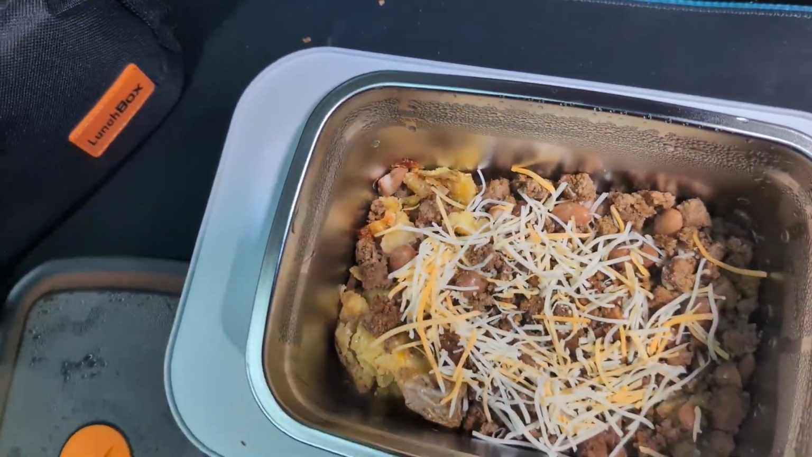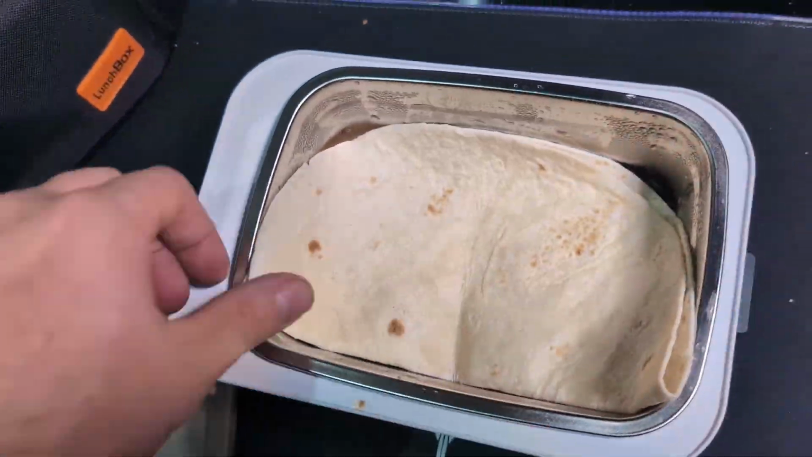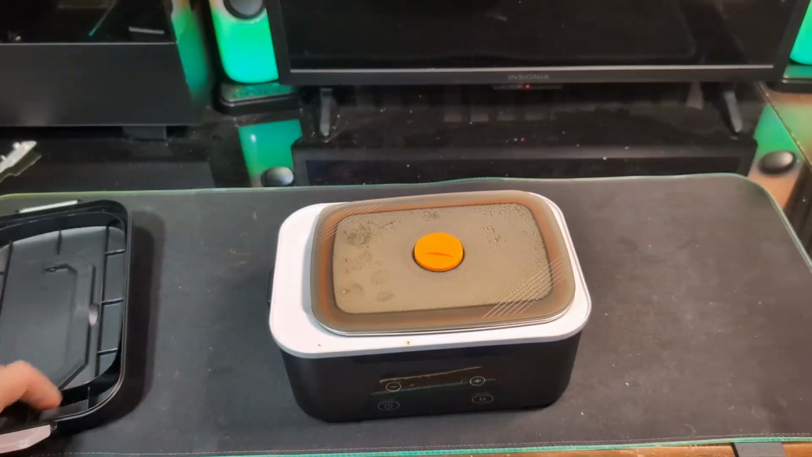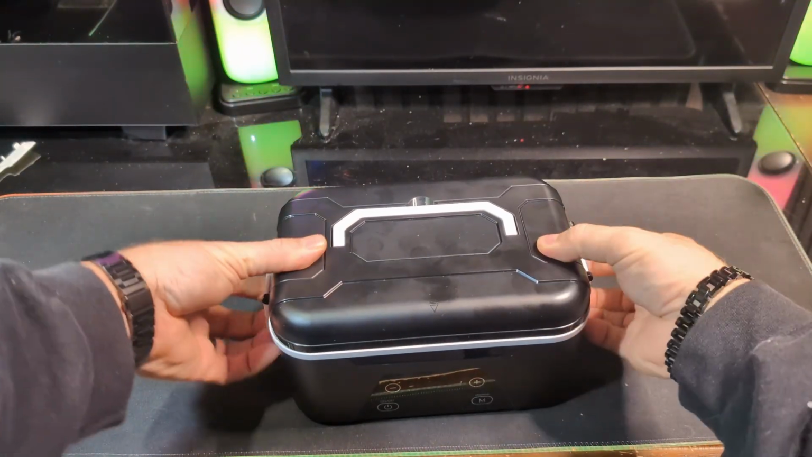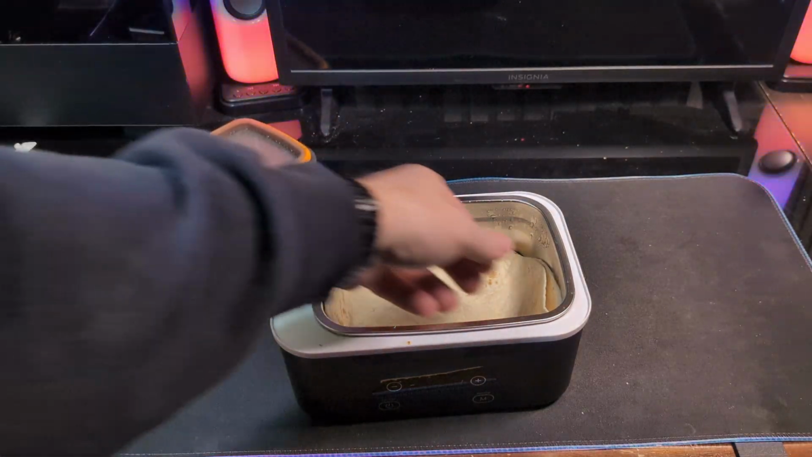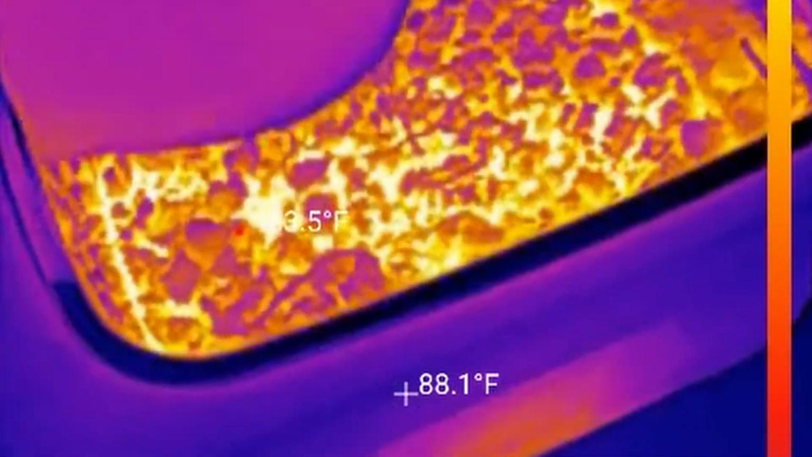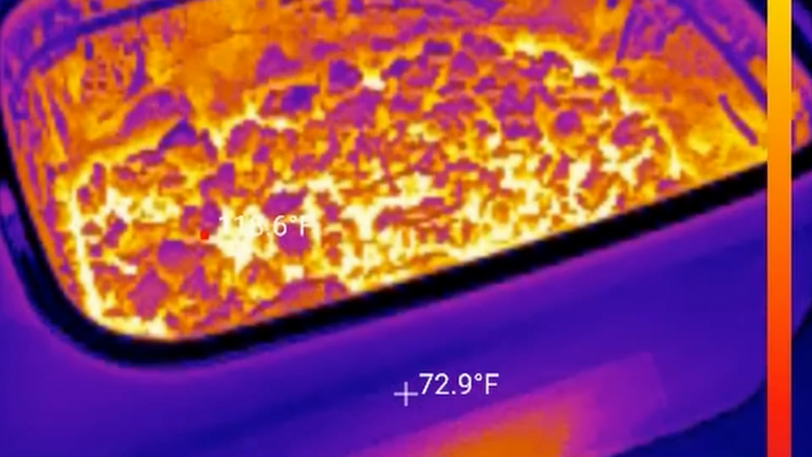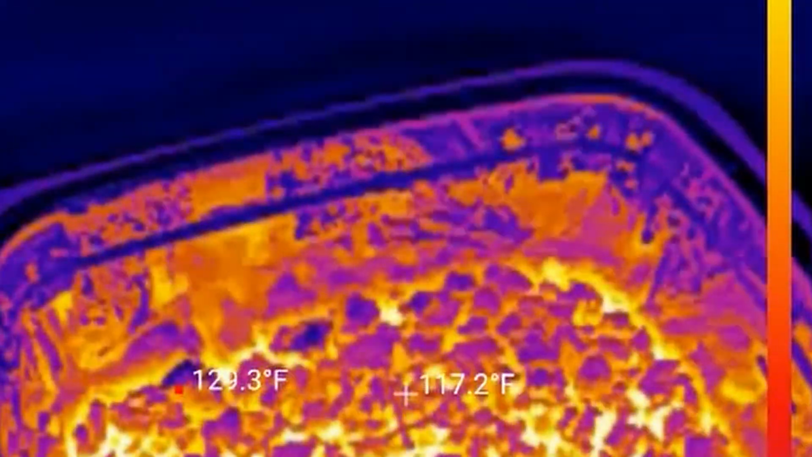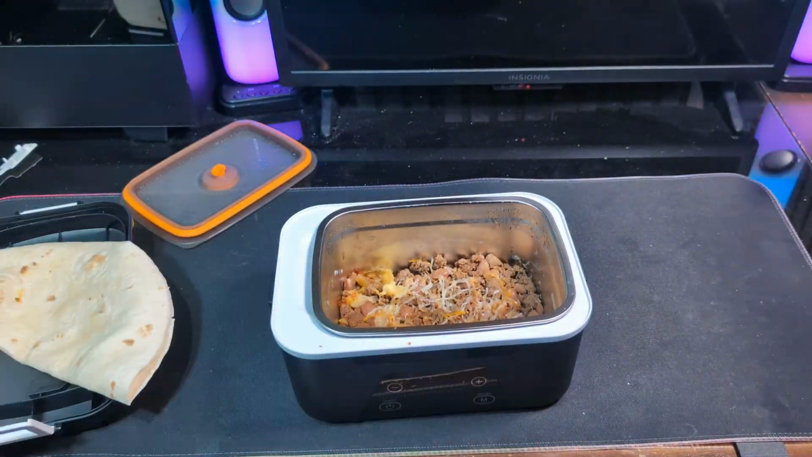And then I took the tortilla and I put it in here as well so I could warm that tortilla up. Yeah. So I closed that lid. I set it for another 5 minutes and then I opened it back up and I was impressed. My tortilla was warm, it was soft, and inside here was pushing a good 130 to 135 still. That cheese was melted, this was hot, and I was super impressed.